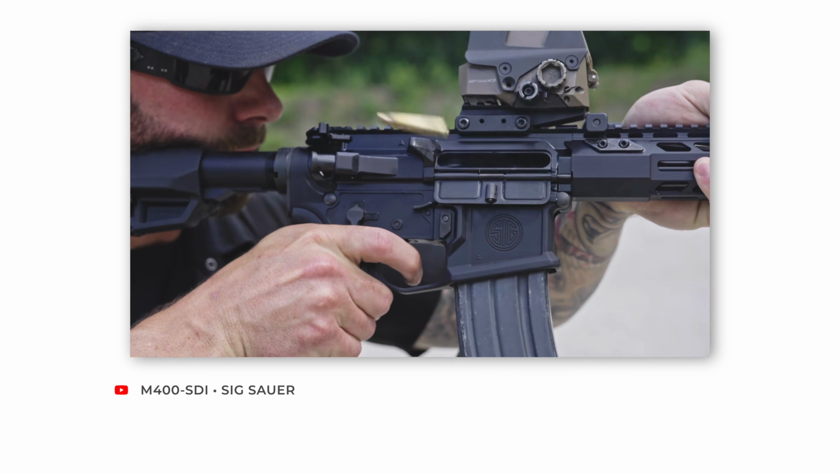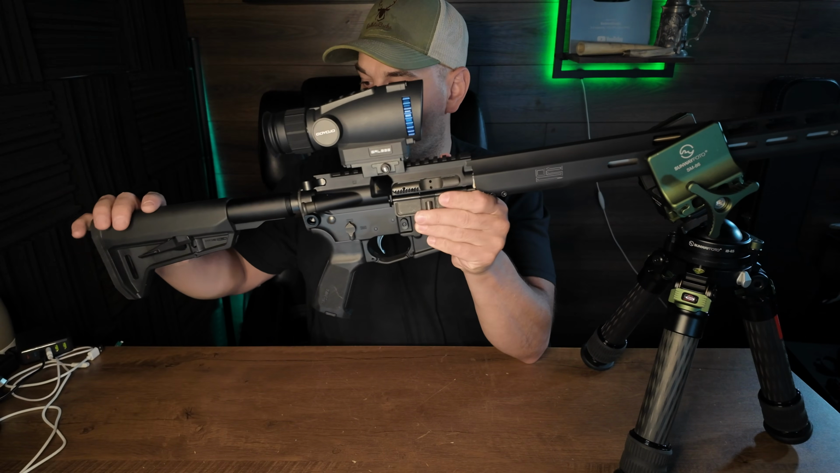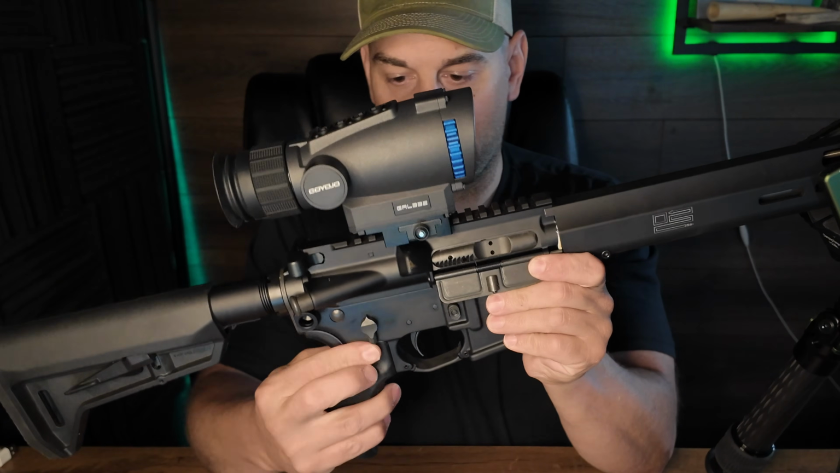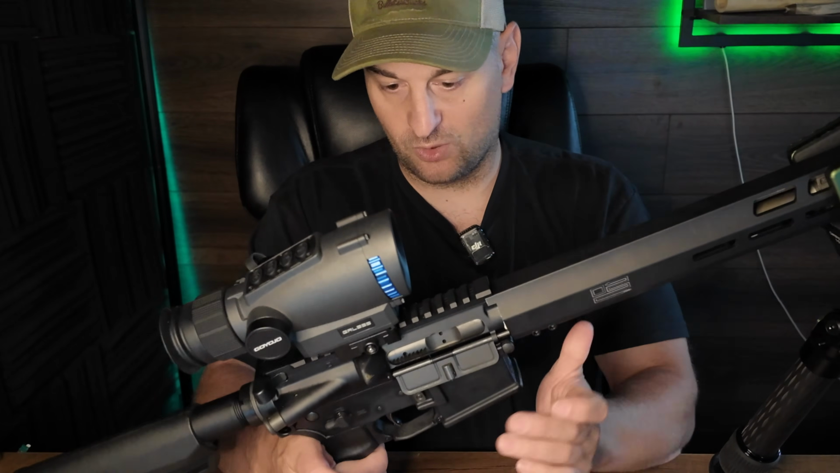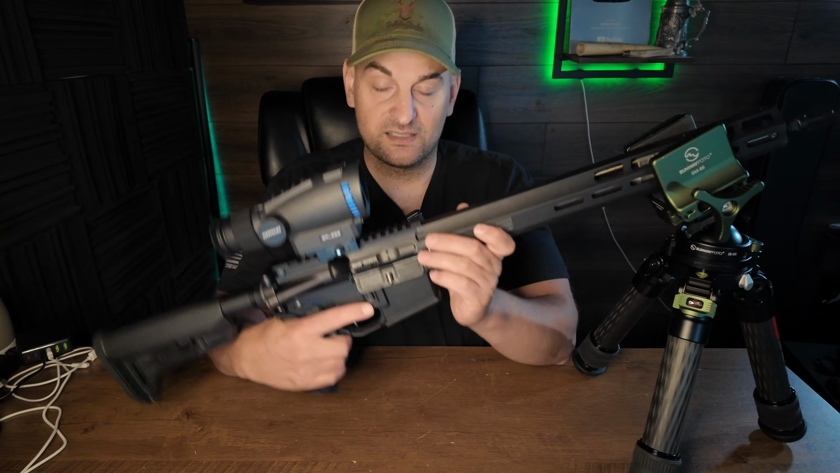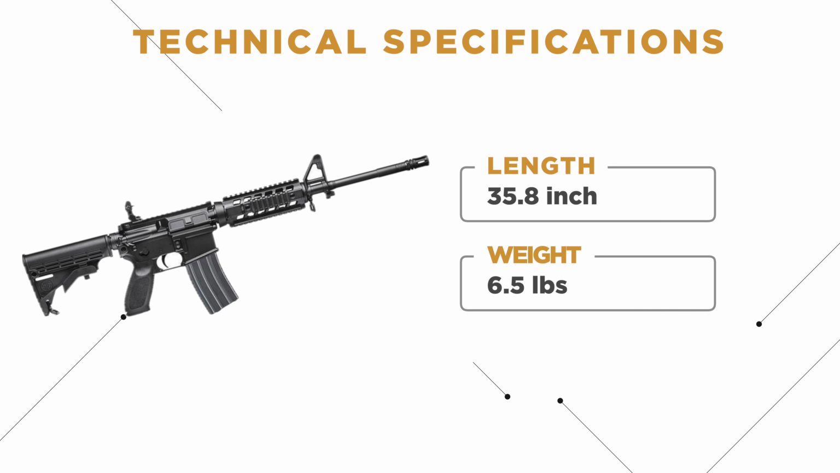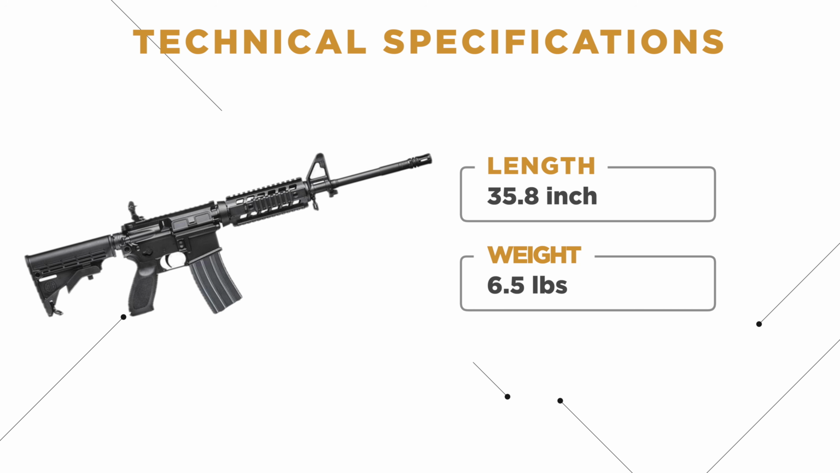It uses a mid-length gas system, has a 6-position mag pull butt stock. What I really like about it is it has an ambidextrous safety. That's very nice. And it has lower receiver QD mounts built into it, and an ambidextrous mag release. The overall length of it is 35.8 inches long, and it weighs 6.5 pounds.